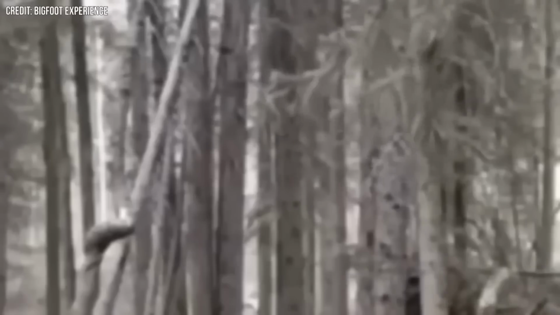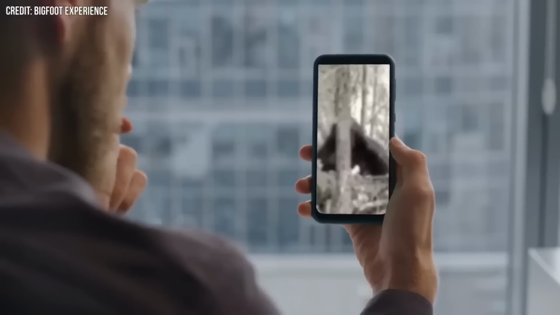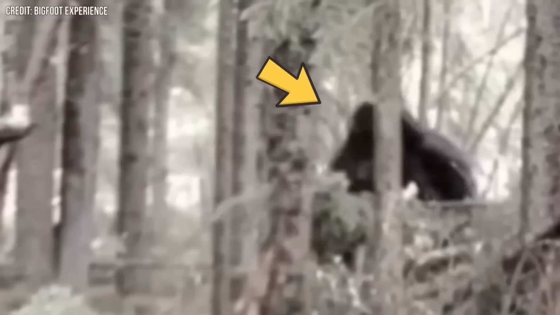The clip starts off with nothing but trees in sight, but as a few seconds pass, we see a huge gorilla-like being in the background. We cannot see it properly as it is too far from the camera, but the sight is enough to tell that the animal was sitting. Most viewers were shocked to see such a big gorilla and couldn't help but think that it could be a Bigfoot. However, with no other sightings, nothing was confirmed.